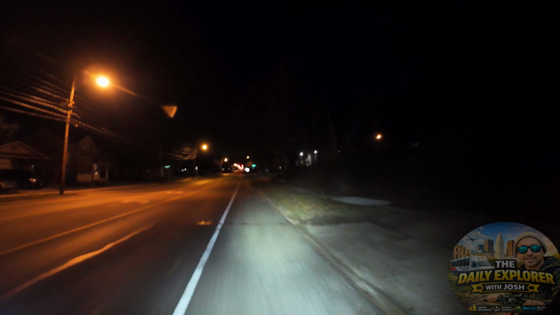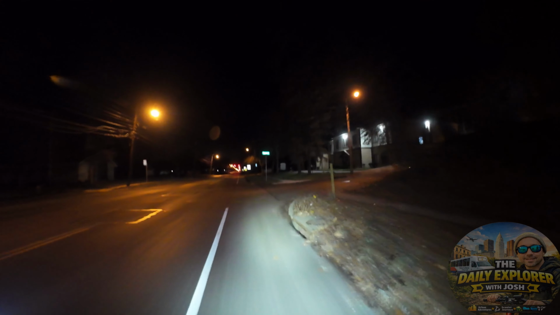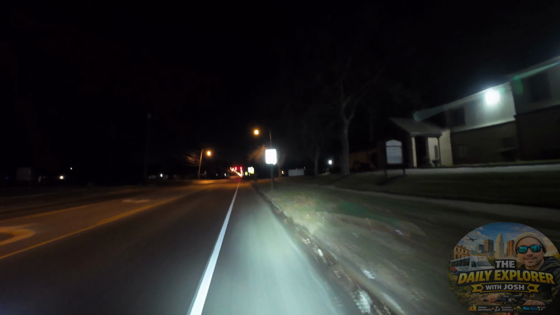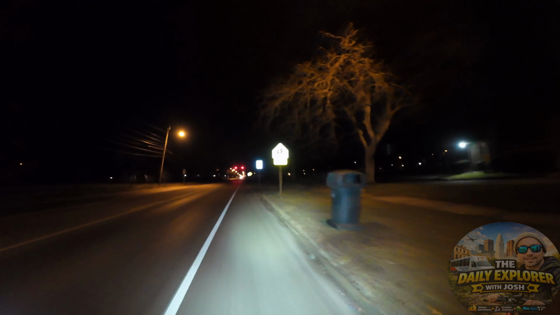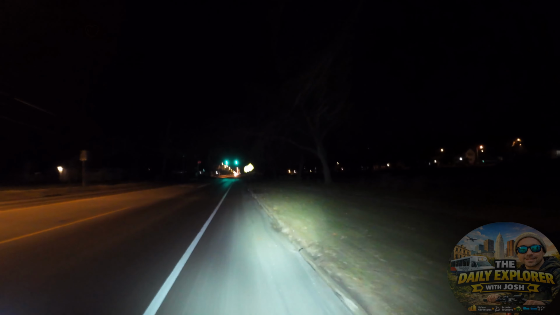Okay, we're coming up here. We're almost halfway to our destination. It really doesn't take that long on a scooter. I think the trip itself is right around 8 miles, 8 to 9 miles total from my previous location to my work location.